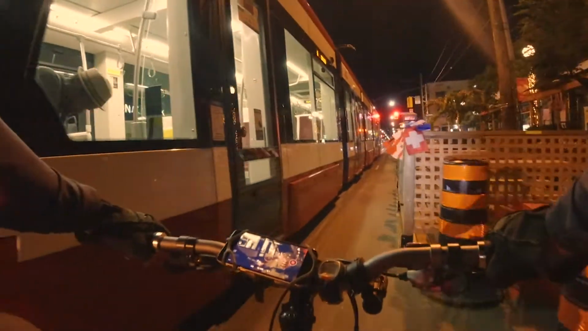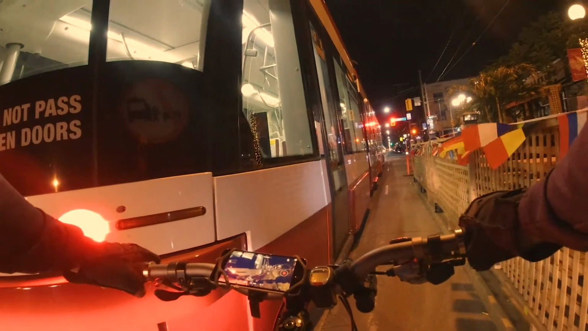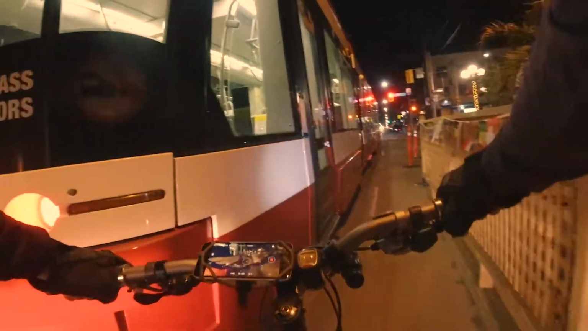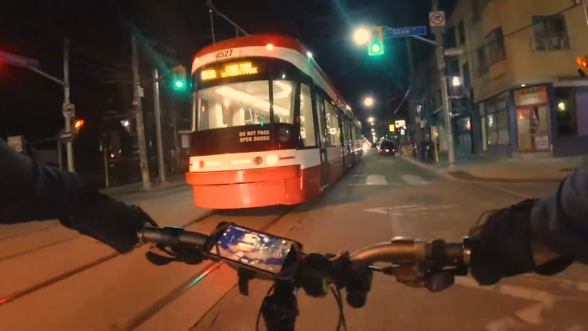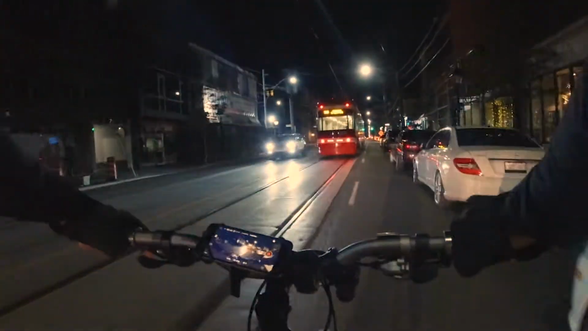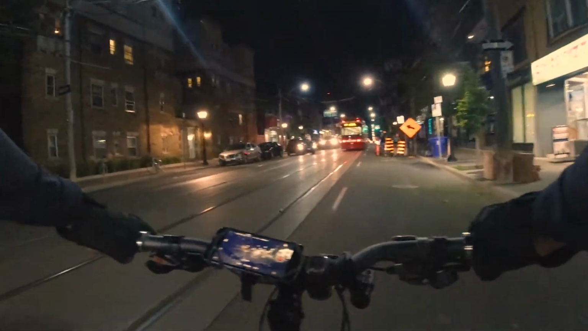Whoa. It's all fun and games chasing this guy, huh? Shaw. Oh, this guy's just killing me in the uphill now. Alright, that's okay. We'll be turning right to Bloor Street soon. Trying to find a bright street for filming.